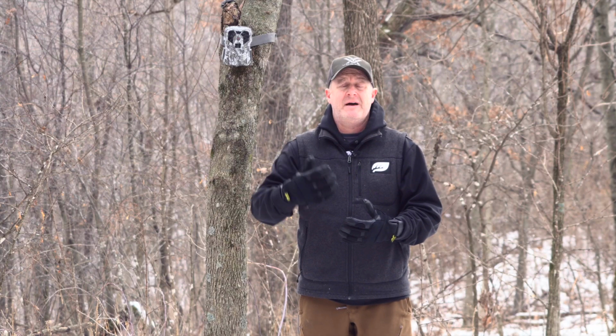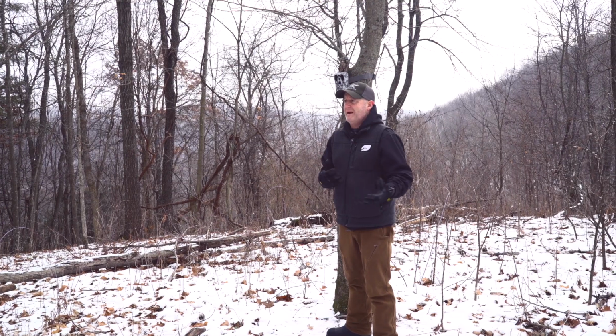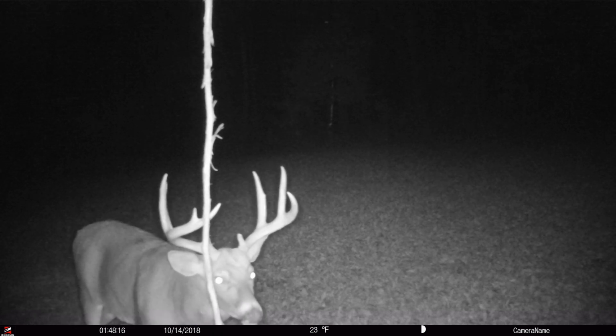How many times have you guys out there seen a buck that you get 1 picture of? And a lot of times hunters will say, well, yeah, that buck was just randomly coming through the property. I don't think that's true. I think a lot of times they pick your camera spots out, they pick that hunter activity, they're used to smelling something, seeing that box in the tree, and they leave.